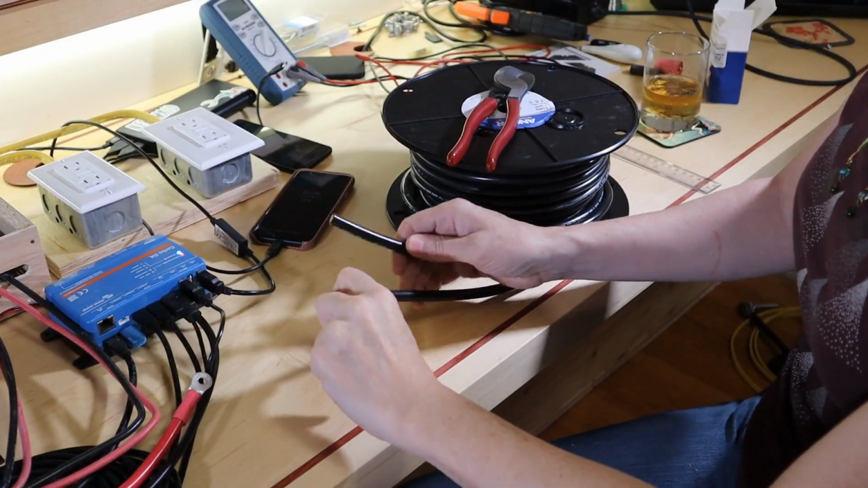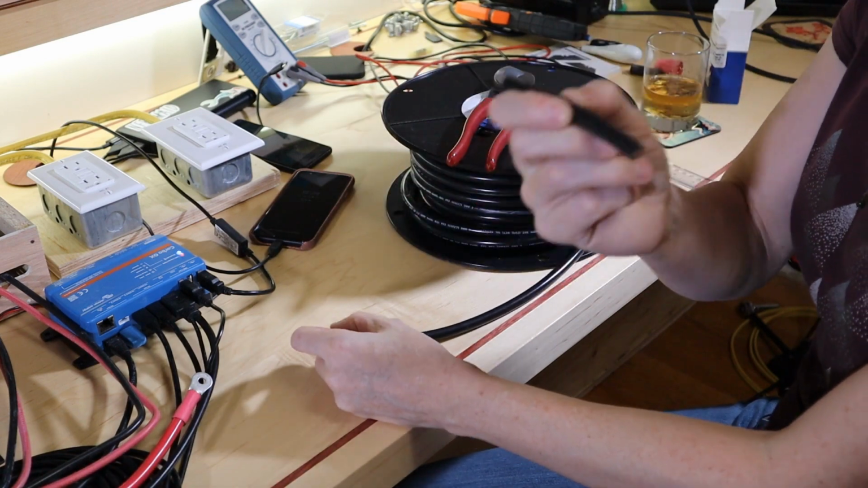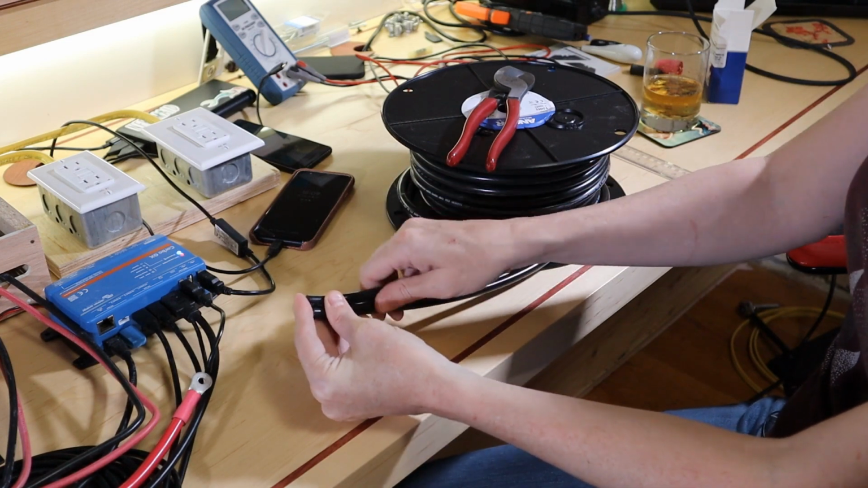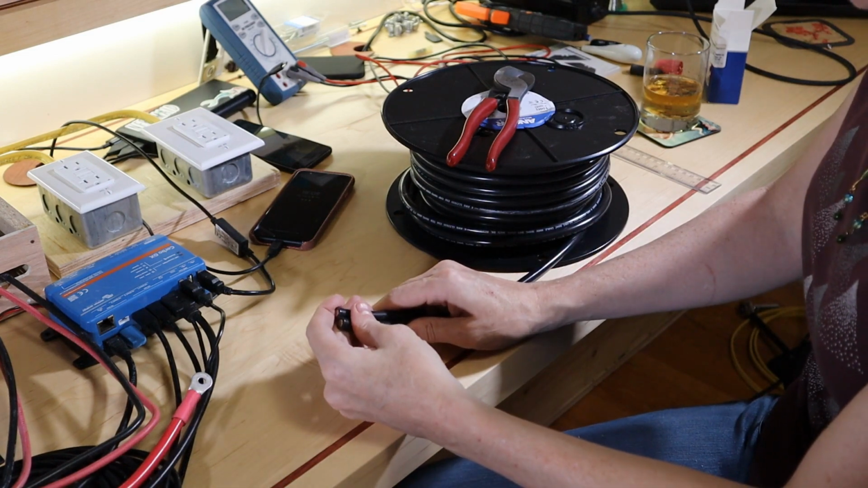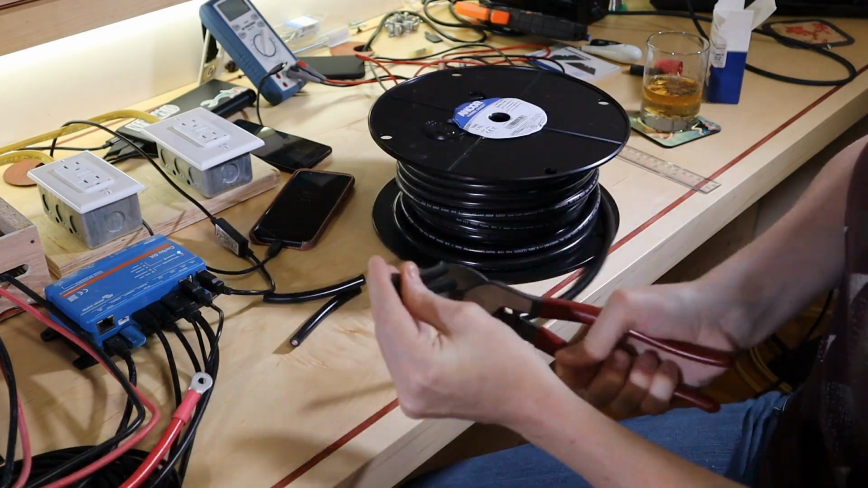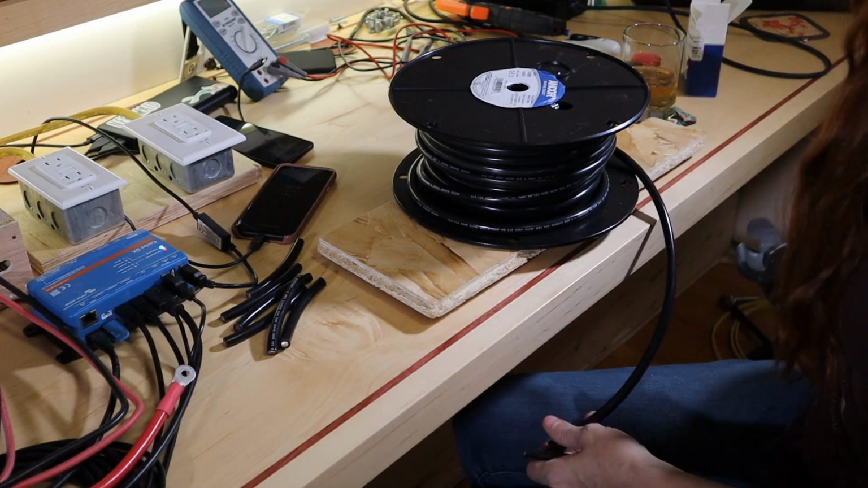So one of the tricks whenever you're doing something repeatedly is take one piece as your reference and use this one as your constant reference. Don't use this as a reference for this, cut this, put this aside and use this as a reference for the next one, because your mistakes start to accumulate over however many pieces you're using, and it really does make a difference at the end. Oh, this is so much nicer than the edge cutters I was using before.